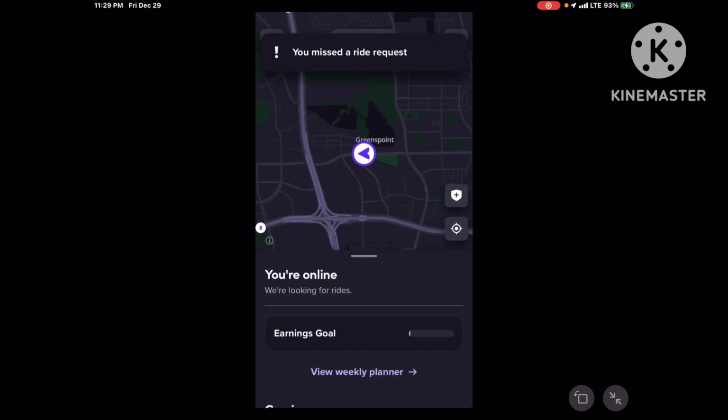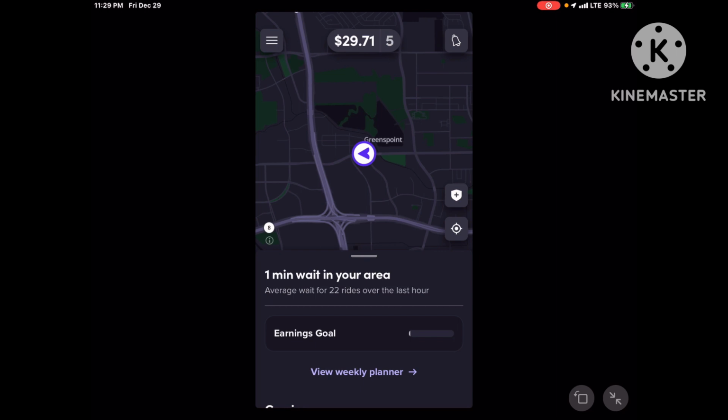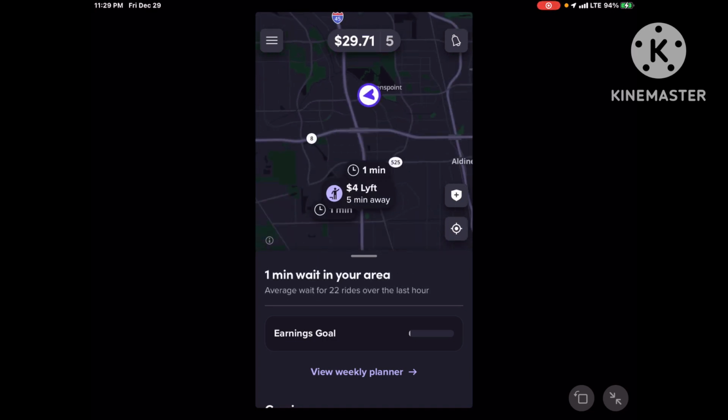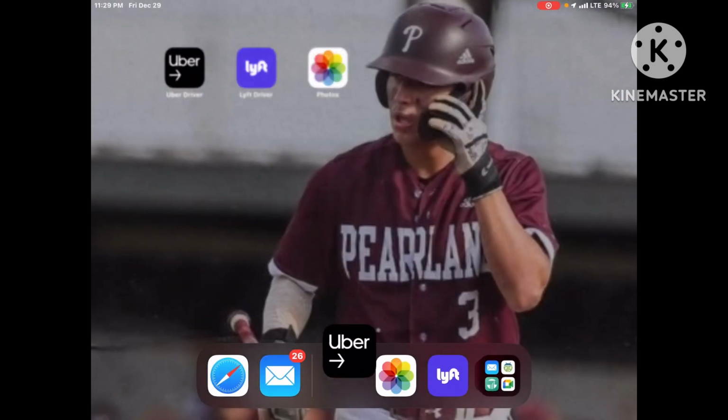I didn't, honestly, guys, I didn't feel comfortable. There's a reason why this place is called Guns Point. Okay. There's a reason why this place is called Guns Point, so let me just leave it at that. So right before I turned in to where I was supposed to pick up this gentleman, there were more of them there than of me. So let me see what this one's about.